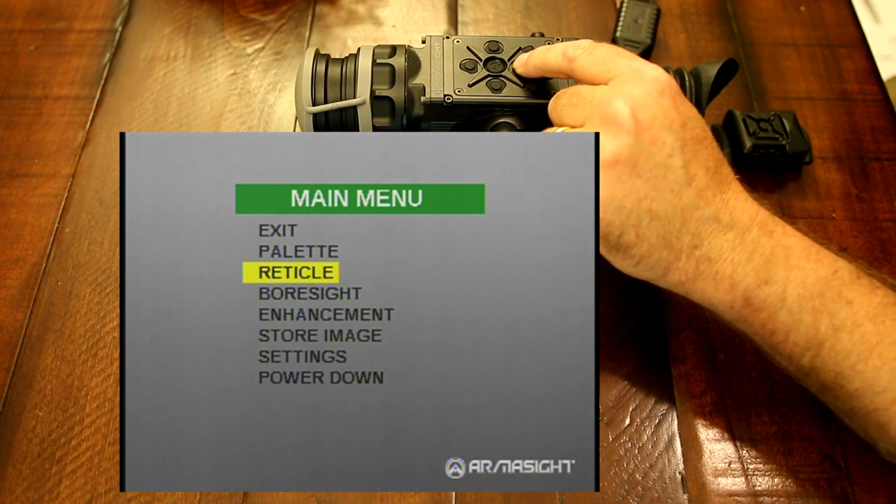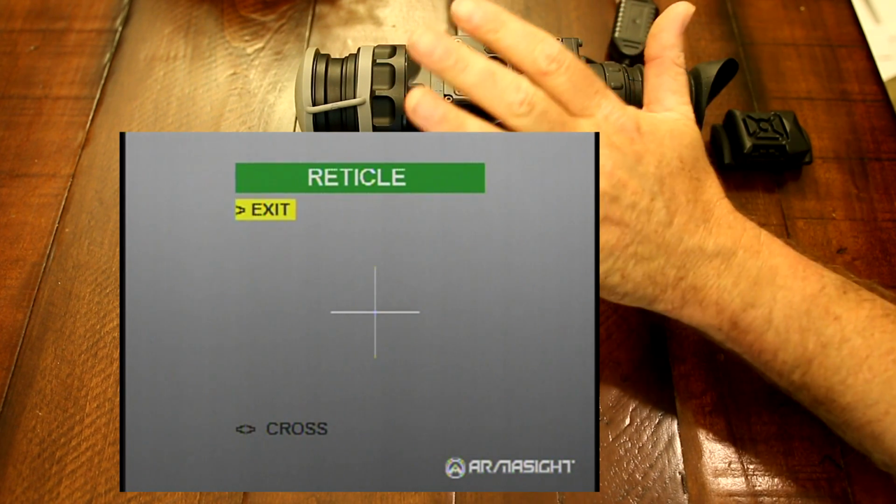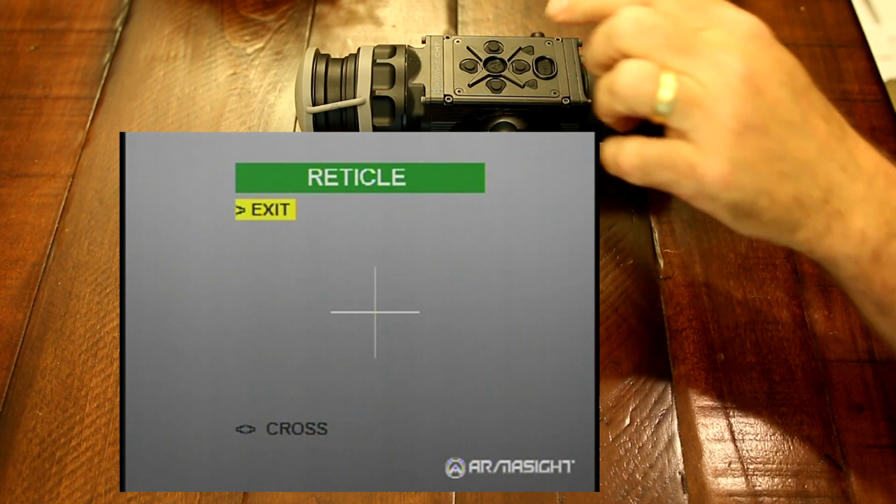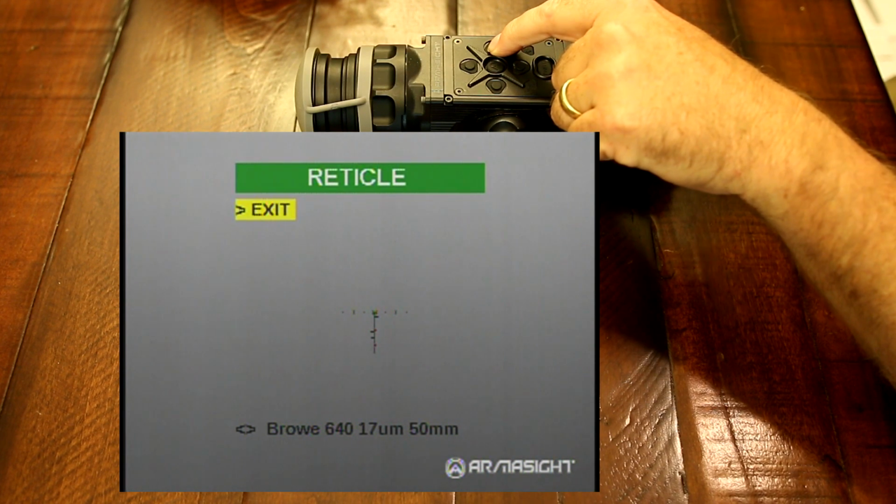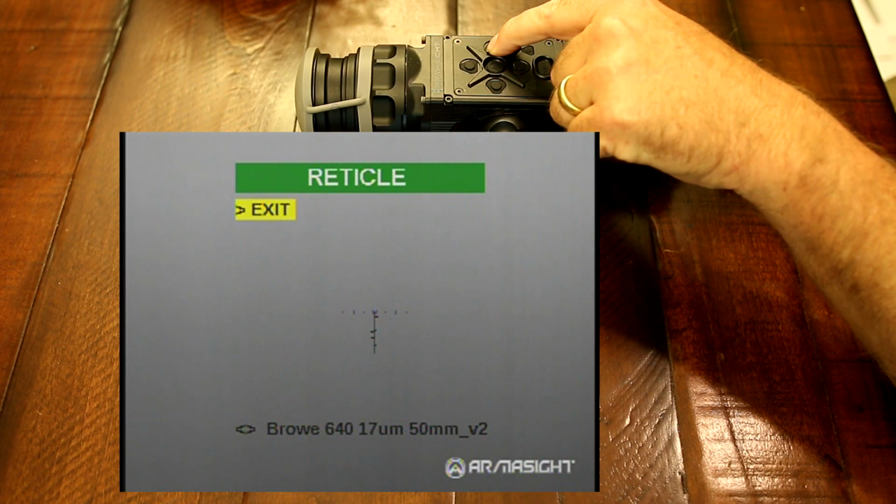Next is going to be your reticles, and you have the standard reticles that are on all the standard Apollos and ZEUS's, but you will also have your new MOA and mil dot reticles. Here's one of the first new ones. Here's your next one.